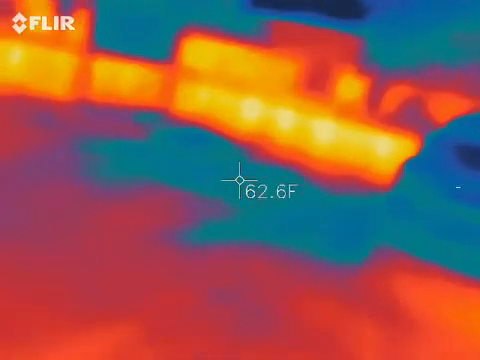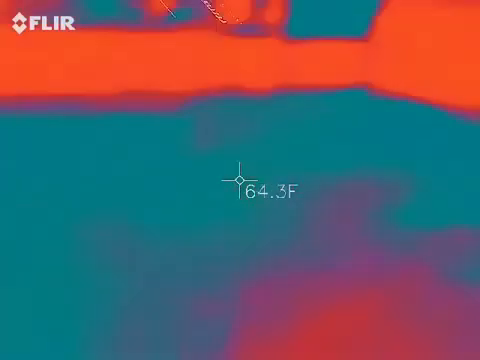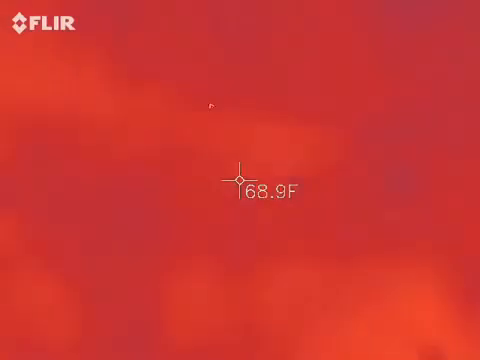It's warmer over here by it. I don't know what makes it different. Maybe it's further away. I can walk over here and try. No, it's colder over here. 64, 64 to 65.